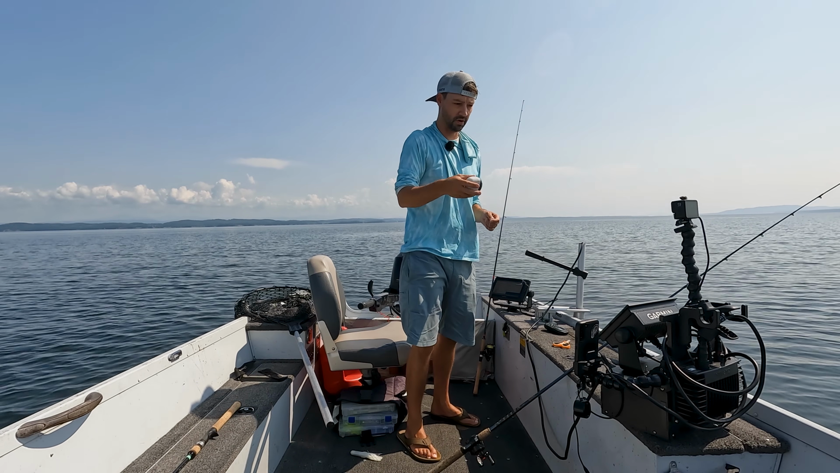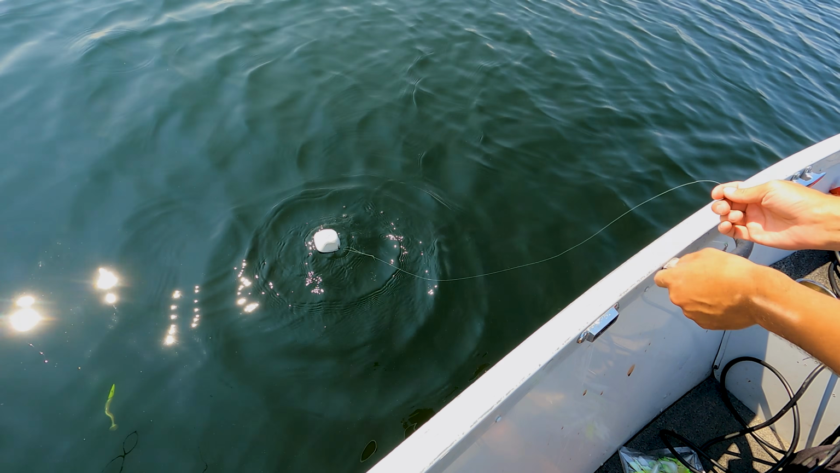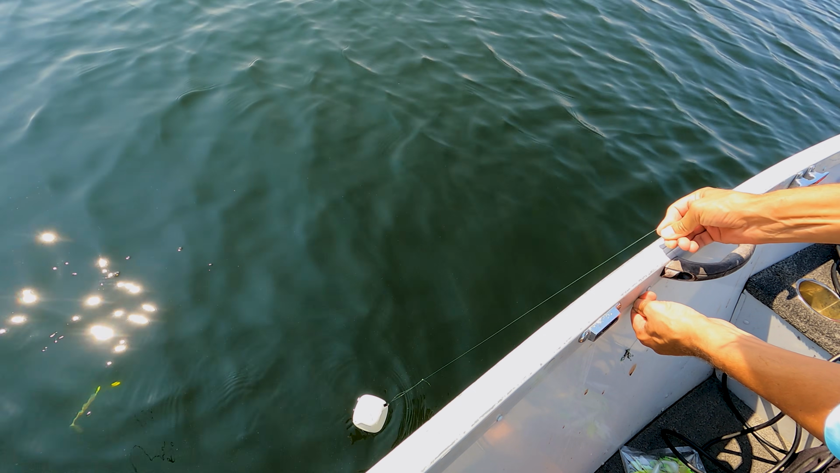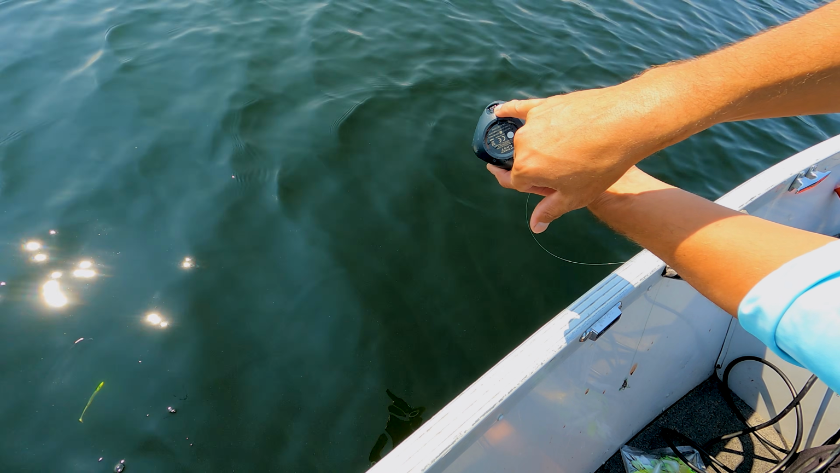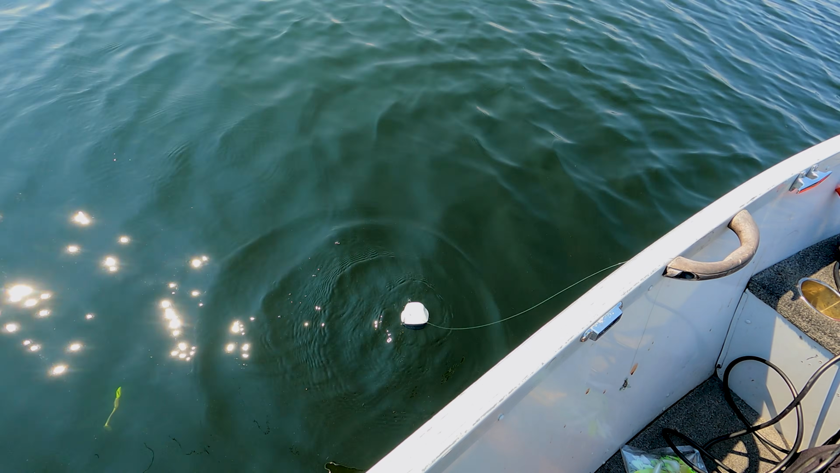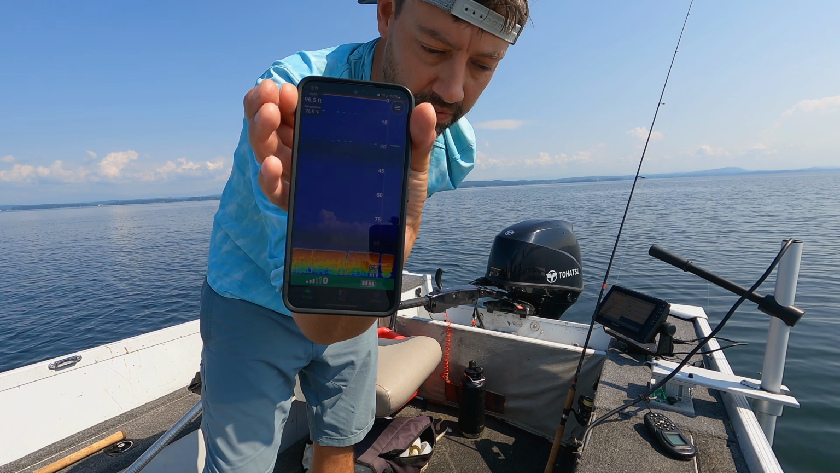So I'm gonna show you guys where I'm gonna put this. I'm literally gonna hang it right there over the side of the boat. Now that's gonna dangle in the water. It's water activated. It's got pins underneath there. That's how you charge it. And once that hits water, it turns on. Then you open your Striker Cast app, which is what I'm using right now.